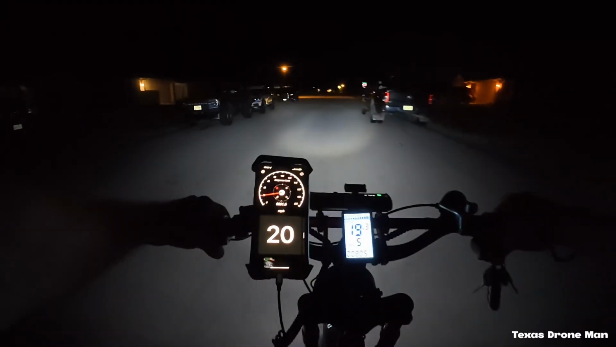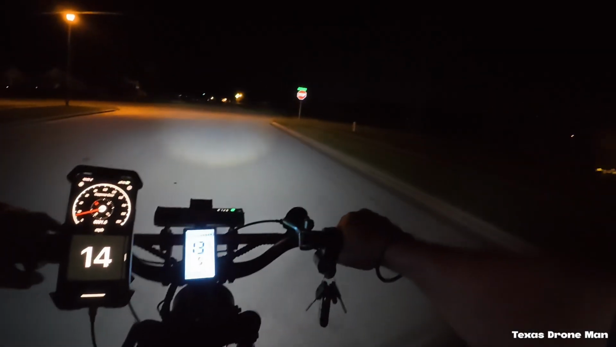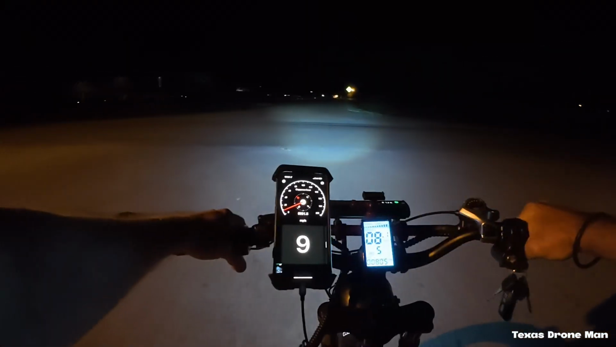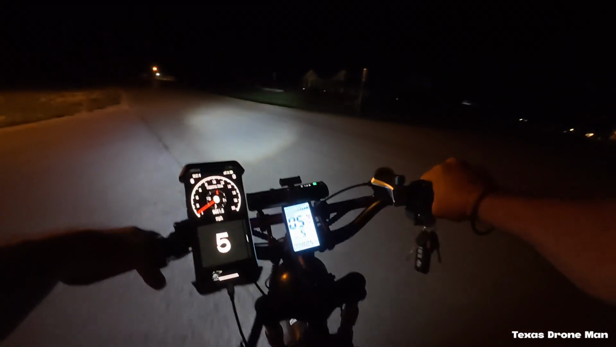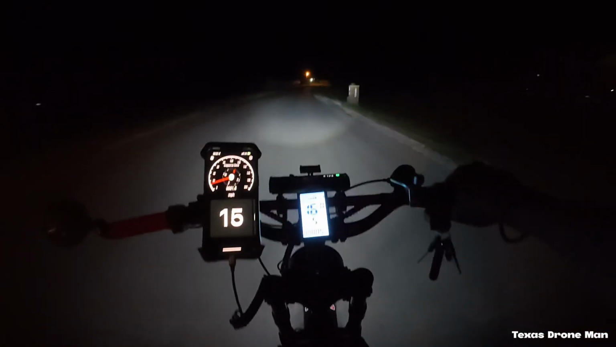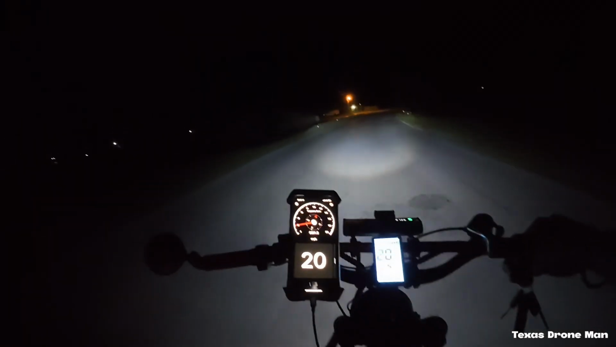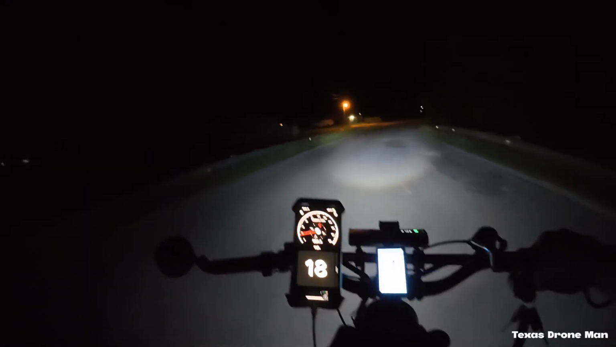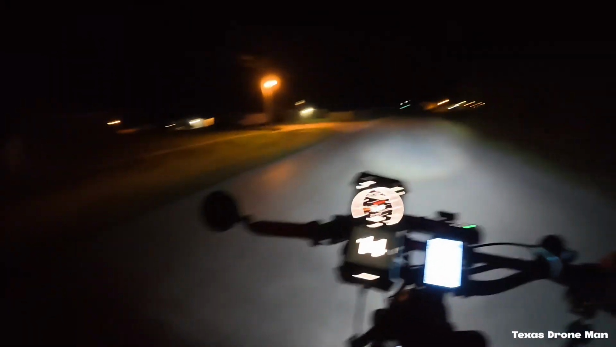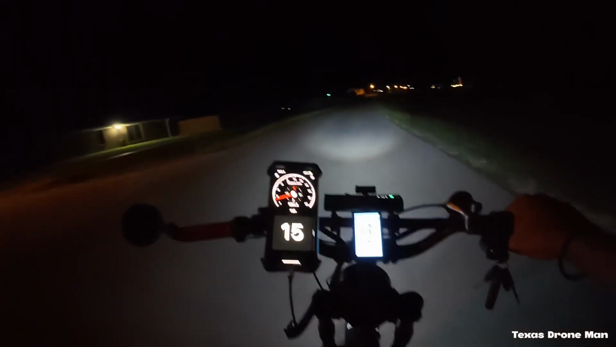Back out here at night again, of course. Oh yeah, kids are gonna tear up that park. You watch. See them out there hauling ass. They'll be out there tearing the park up and getting the cops all pissed off.